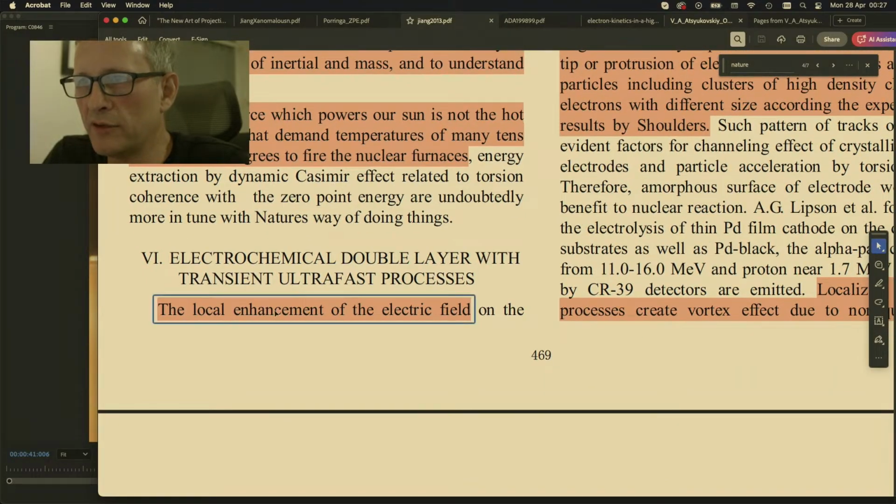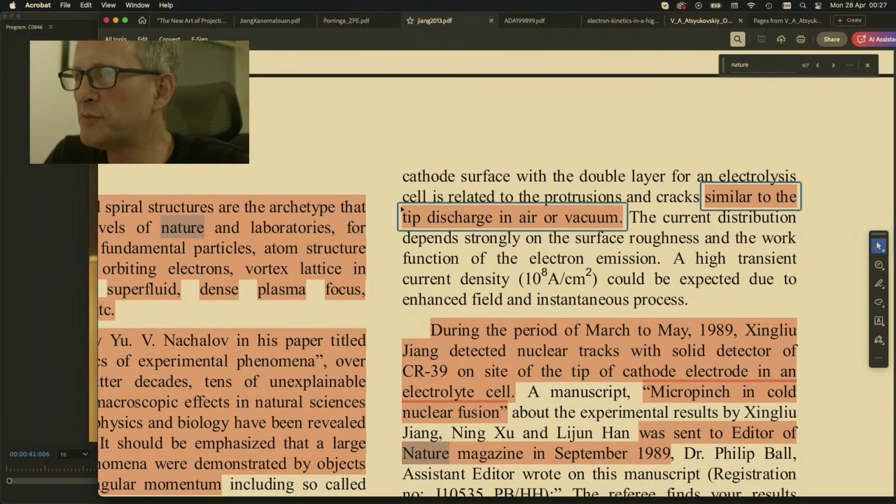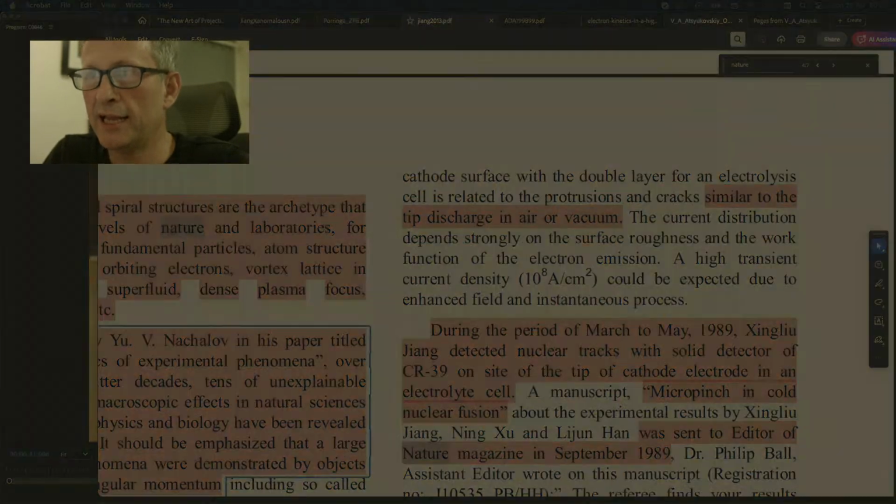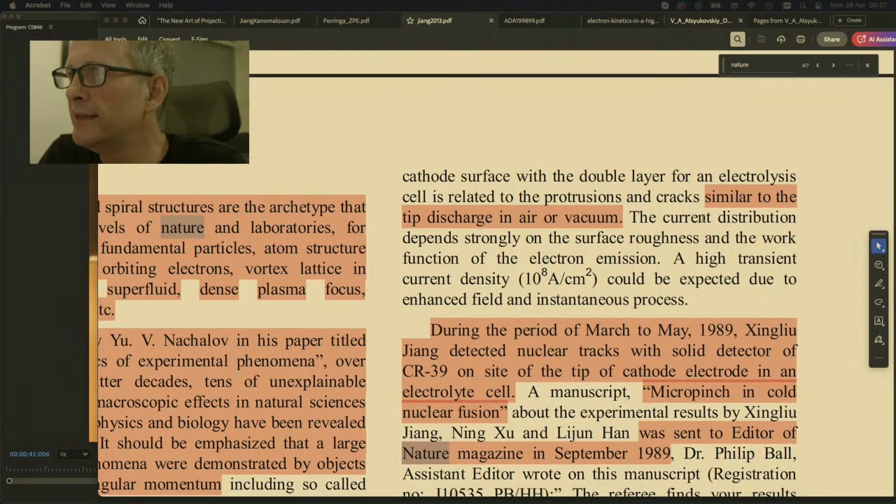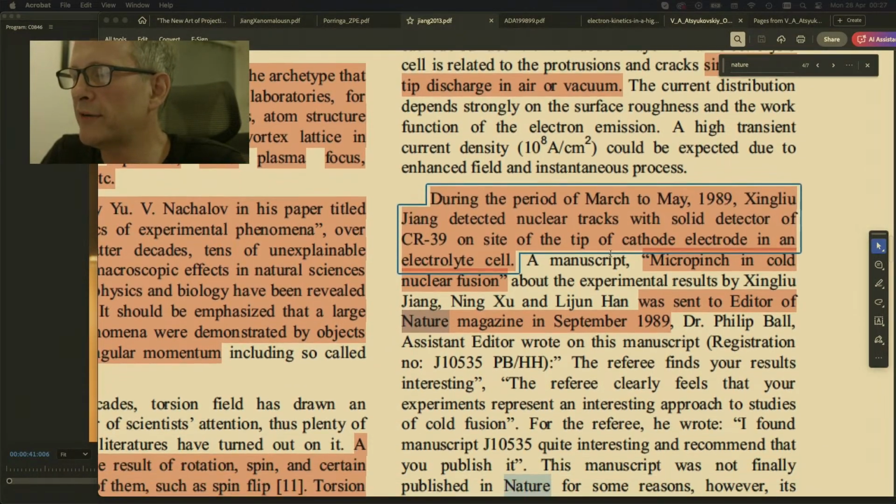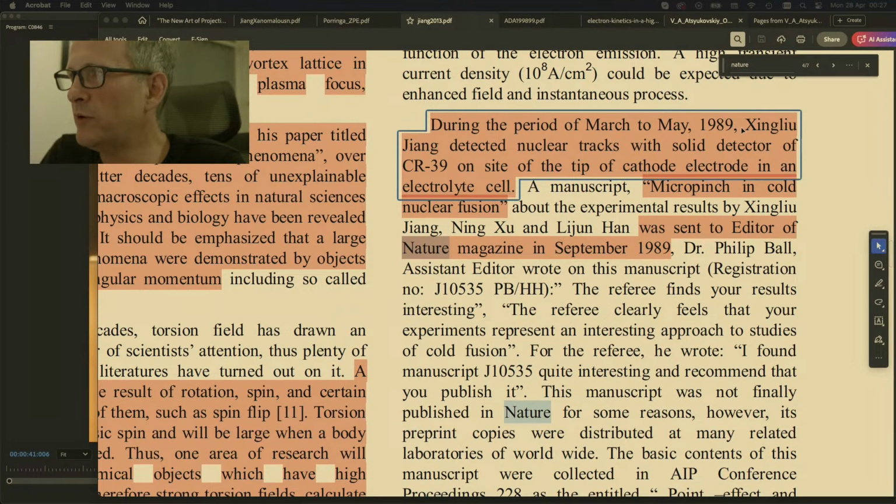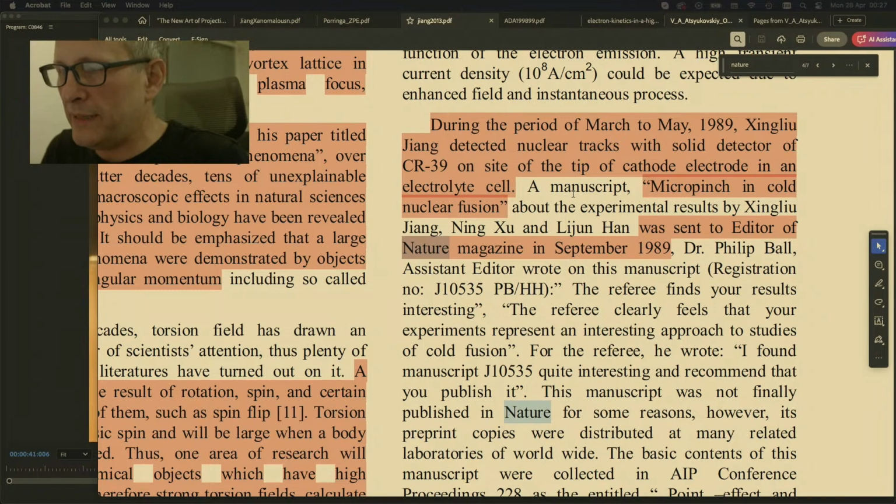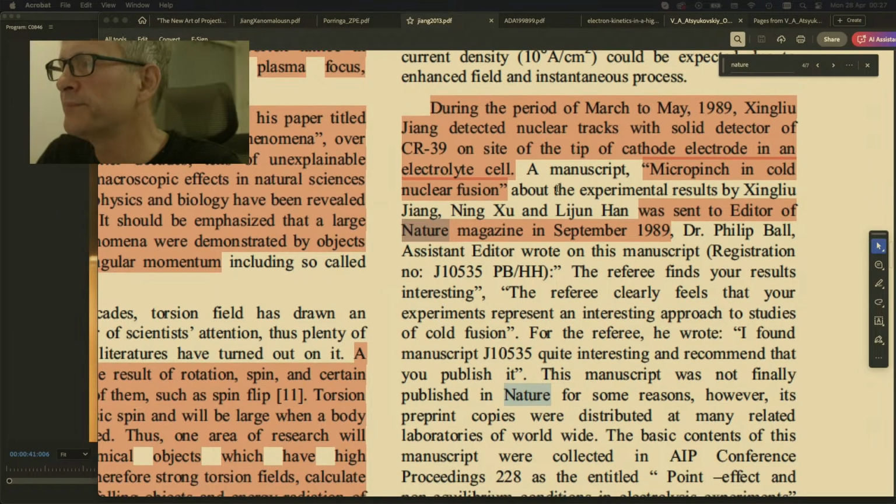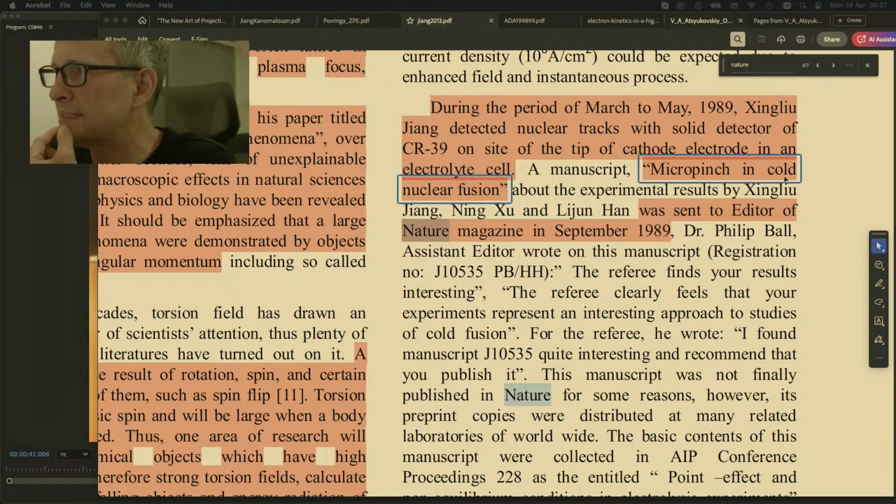So he goes on about the local enhancement of the electrical field on tip electrodes, and it's similar to the tip discharges in air, like we were looking at earlier. He's saying it's similar to this. The current distribution, and he talks about the same current level as Messias does in its ectans. He then repeats this thing about what he did in 1989 on CR39, a manuscript. And this is where it gets a little bit sad, and I kind of feel a little bit of his pain in this commentary here. Similar to the kind of pain that Matsumoto clearly felt when he was being ignored with similar kind of research.